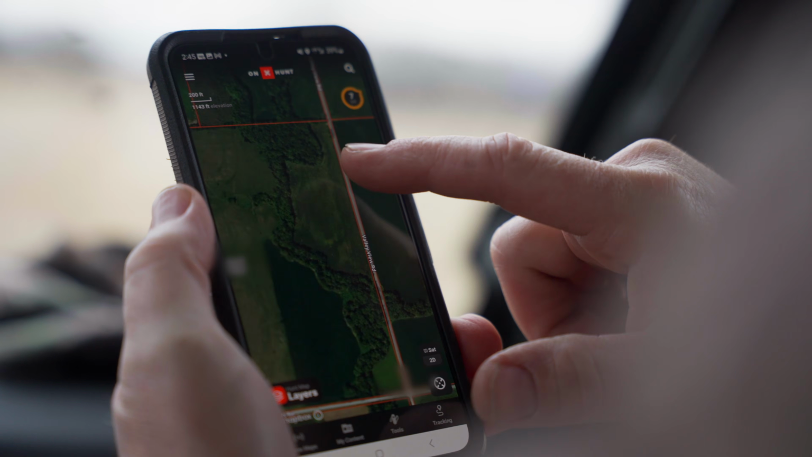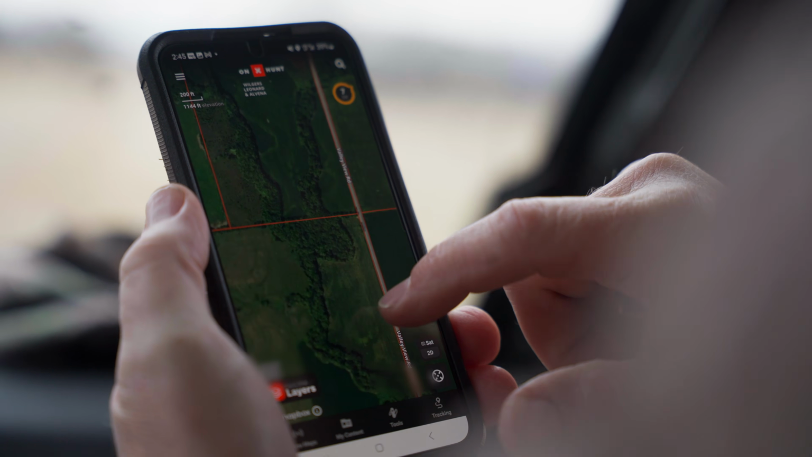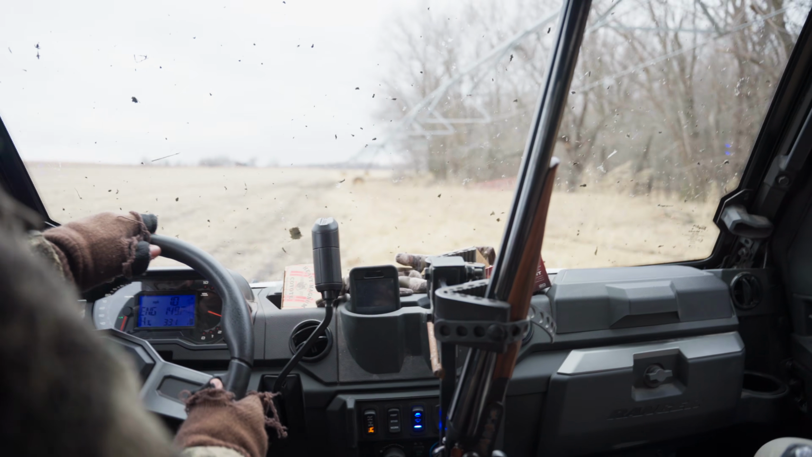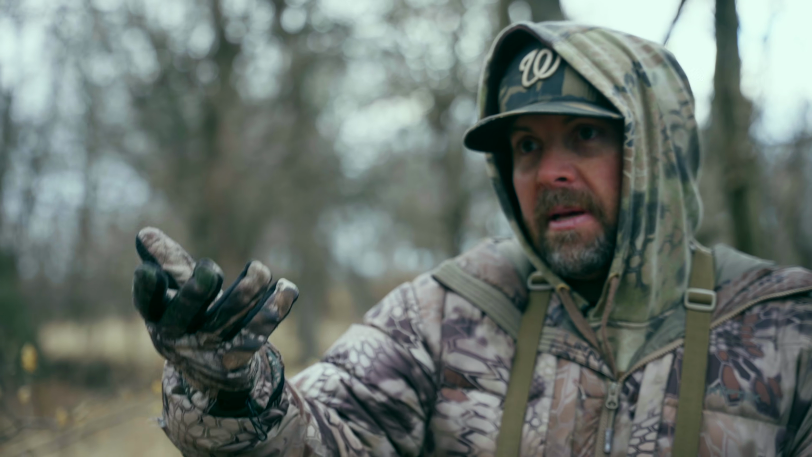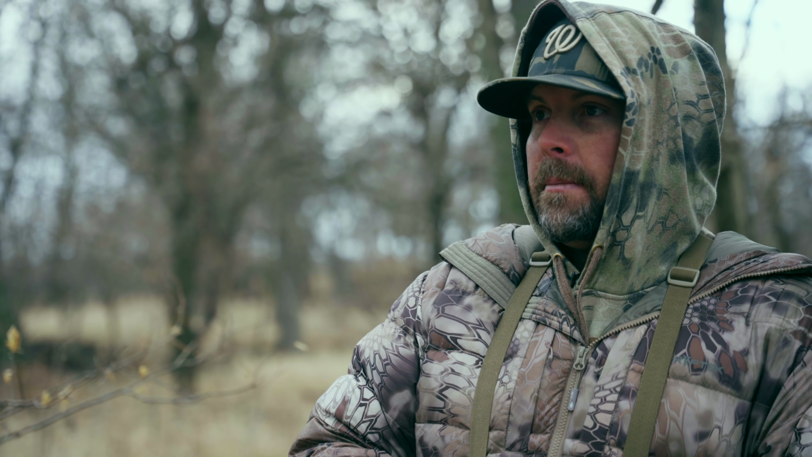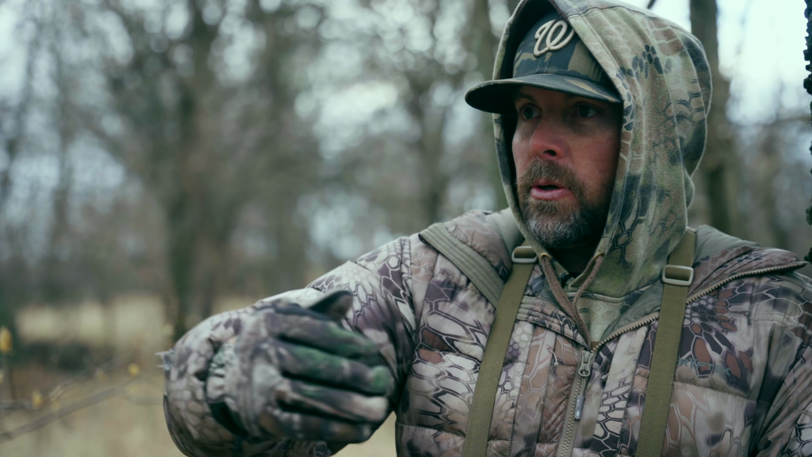But we've really only worked... We were on OnX, looking at the way this creek runs, and we probably only worked about 1.5 miles of this creek. We're just going down. They could be in the trees, they could be in the root balls in the bank. You just don't know where they're going to be. So we're blanketing this creek bottom with stands.